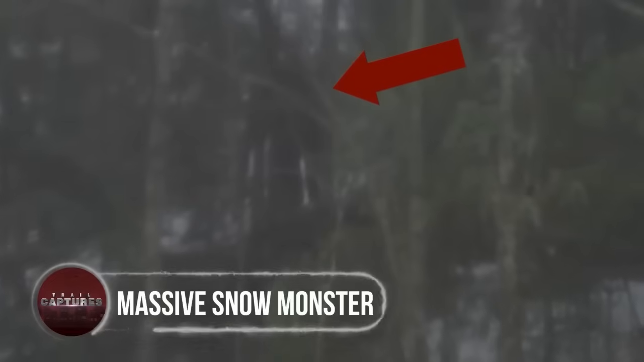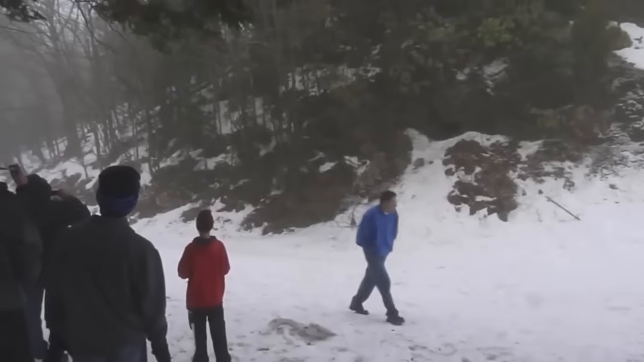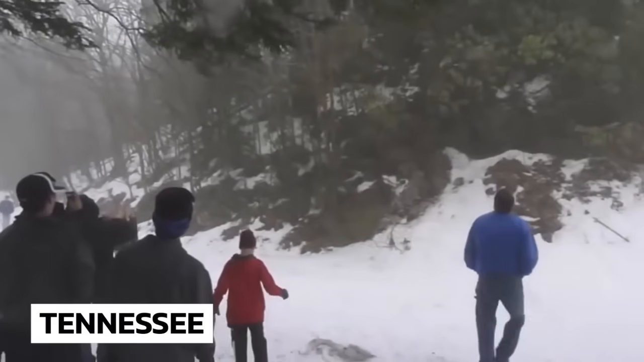Massive snow monster. Filmed at Kingman Stone, the highest point in Tennessee, a group of tourists noticed some bizarre movements in the nearby hill. Spying on them while hiding behind the overgrown woods was a black, hairy, Hulk-sized figure. Let's take a closer look.